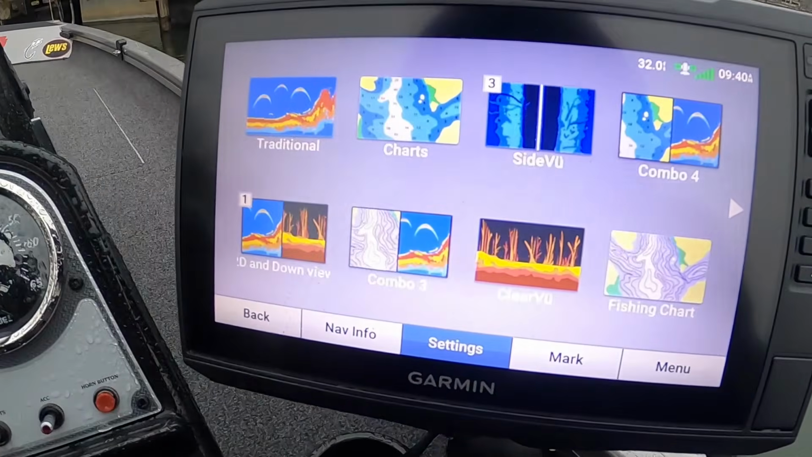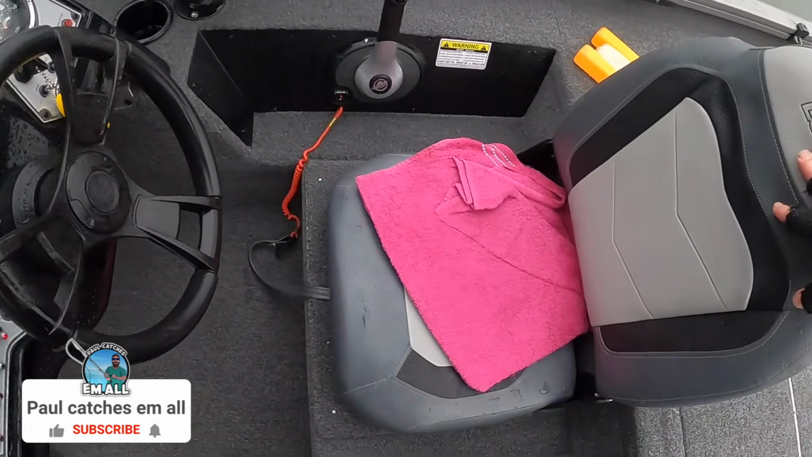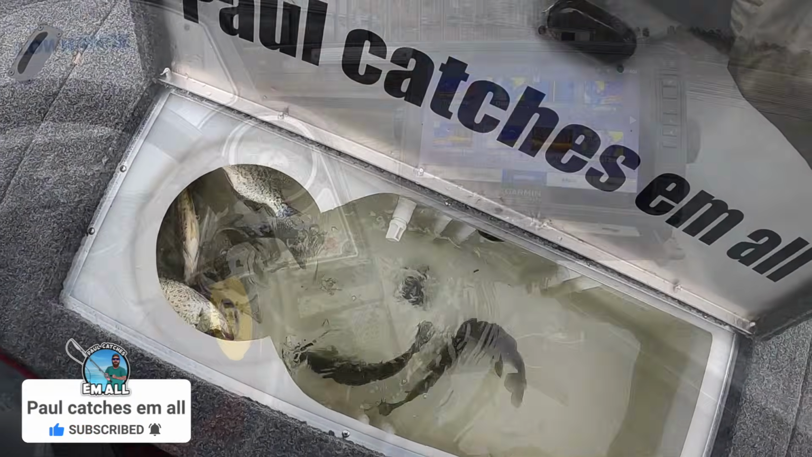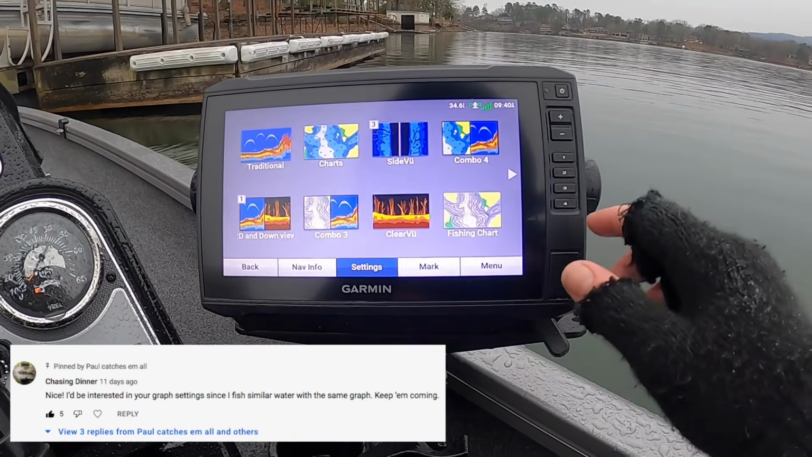So this is the Garmin 93SV. I'm going to show you guys my crappie settings, what I do to catch crappie, load the boat. So they just put me on fish all the time. So let me go ahead and show you guys the settings that I use. I had a few people from my last video want to see the settings, so let's get into that.